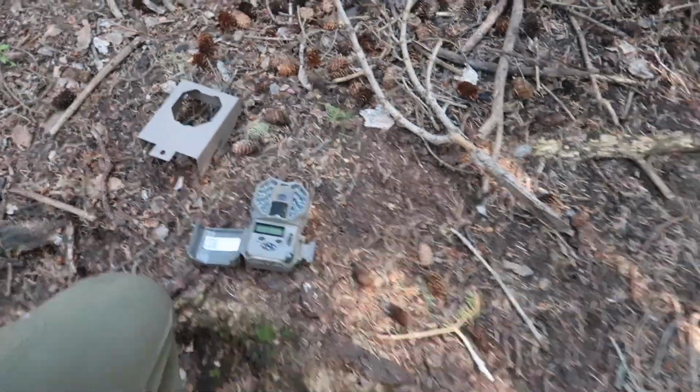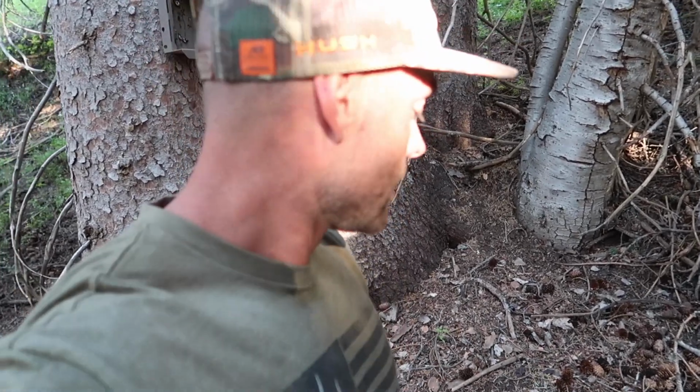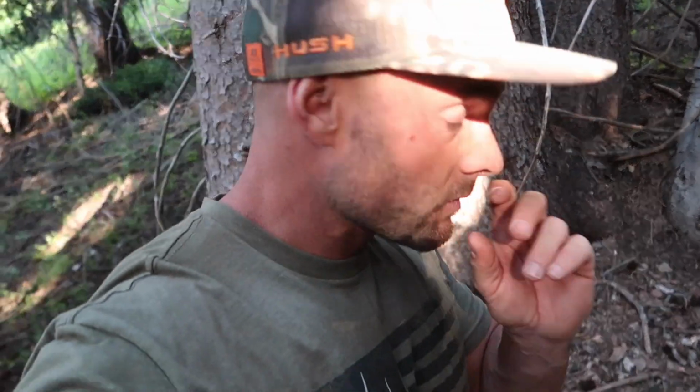Guys, I've said this before. I remember saying it at this exact camera. This has not been checked since August. It has almost made it a full calendar year through the coldest weather, the coldest months, and almost 1,000 strikes. So that's why we use Stealthcam.